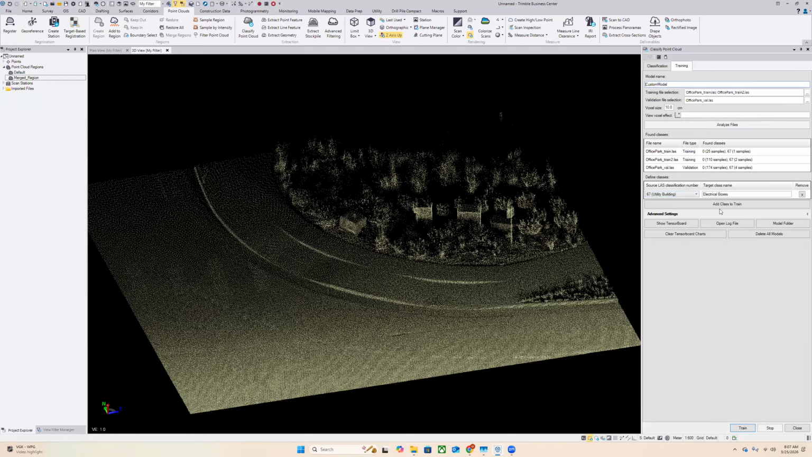So for example, mapping a source LAS number to a custom class like electrical boxes. And you can also include another class if you need to, or as many as you want. Under the advanced settings, you could do a couple things here as well. So you can include properties like RGB color and intensity and tweak your training epochs.